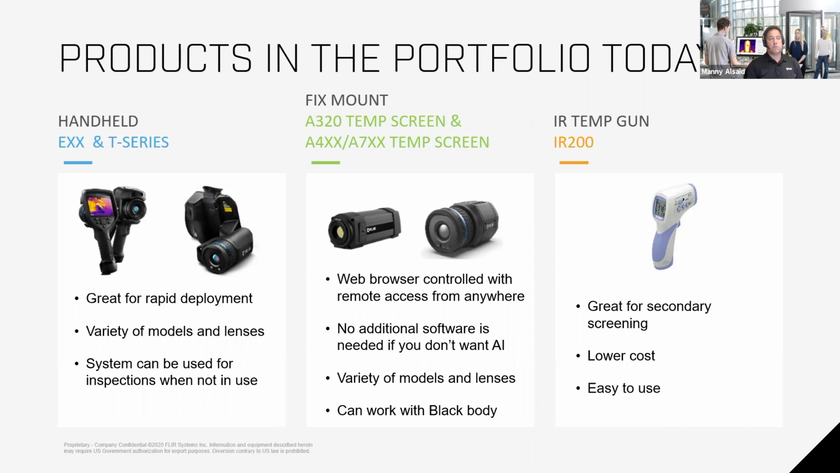And lastly, for secondary screening, you can use our IR200. It's a lower cost. This is more of a forehead scanning, close up. You have to be really close to scan the temperature. It's very easy to use.